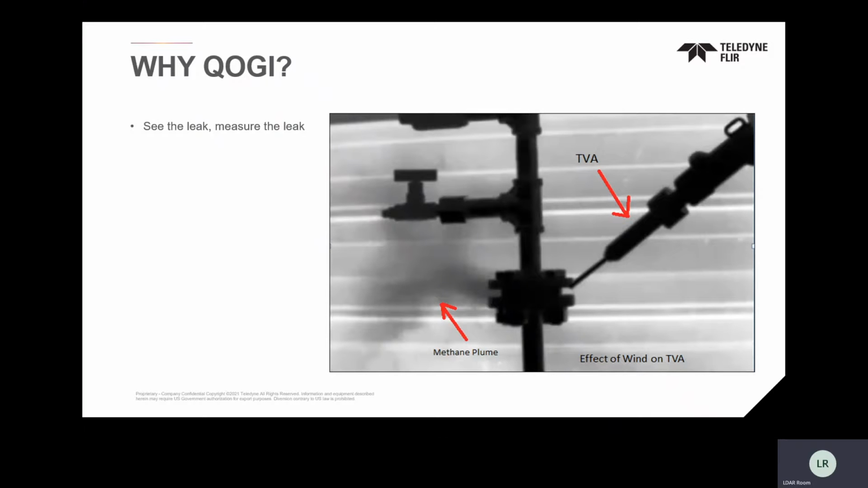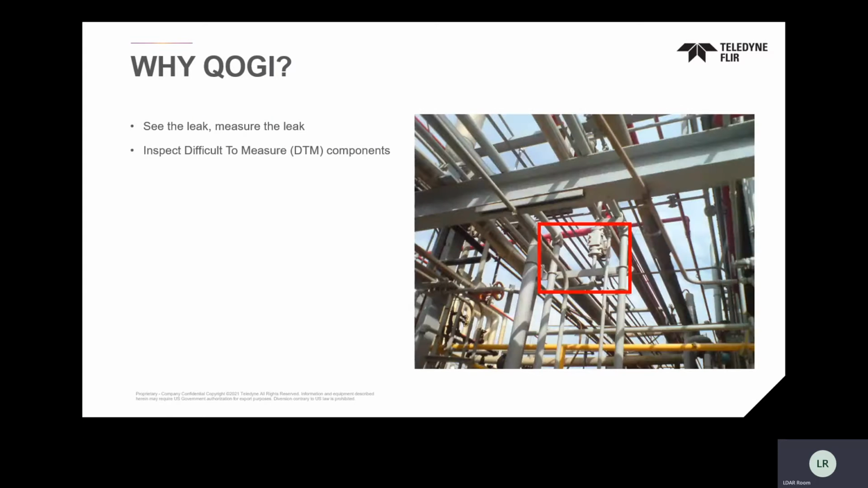If you're using technology that exists today, that may have been developed in the 80s, I like to say you're looking for a needle in a haystack. But with an OGI camera, you're doing it with a metal detector. We can actually see what's happening, see where the leak is coming from, and know exactly where to point the camera, where to put the ring when we do the quantification, and where to put the solution in the tool. So it's a huge opportunity for understanding what's actually happening. The other one is the difficult to measure.